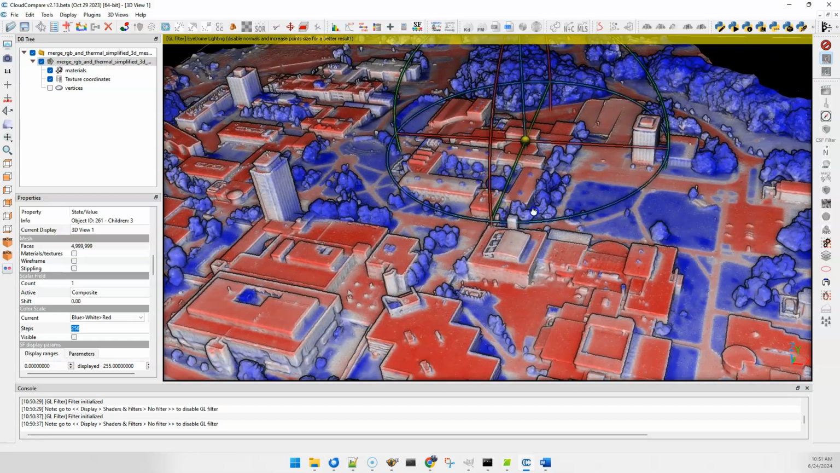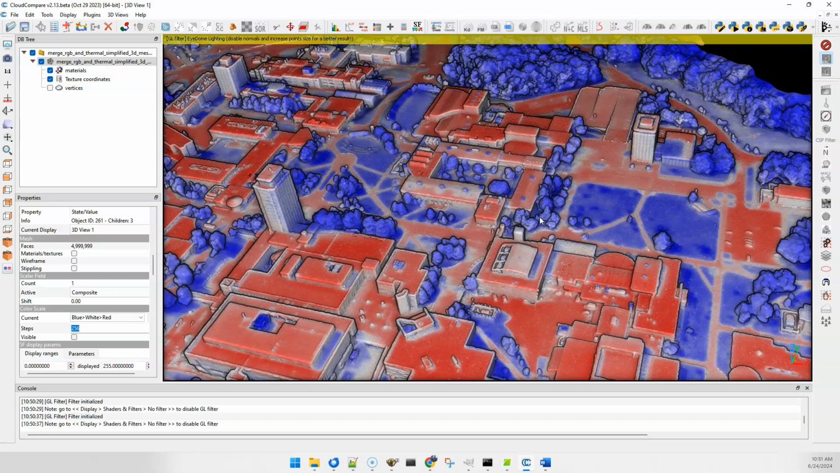Hopefully that's a bit of a walkthrough. Constructed here for someone that I know, but hopefully this is of use to many of you out there. All right, thanks.